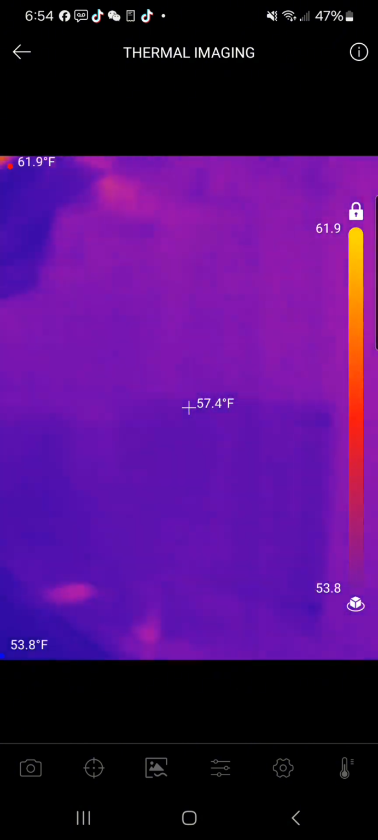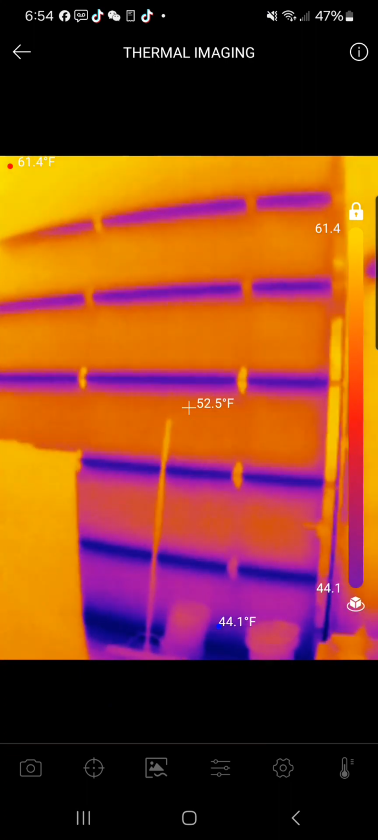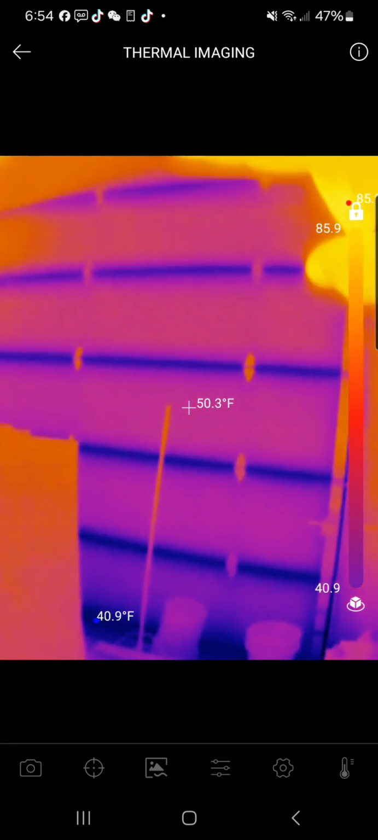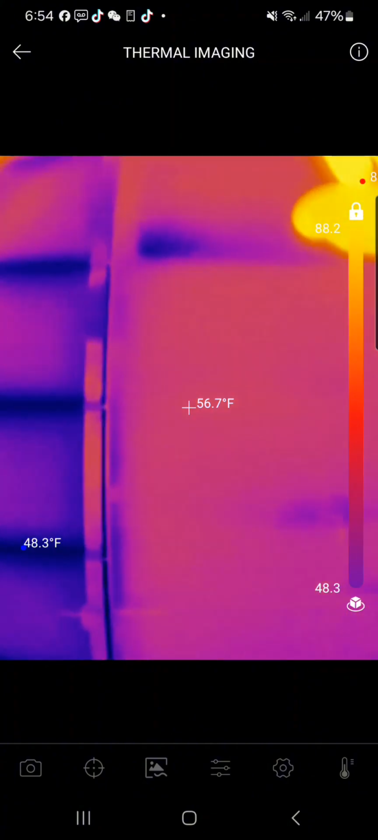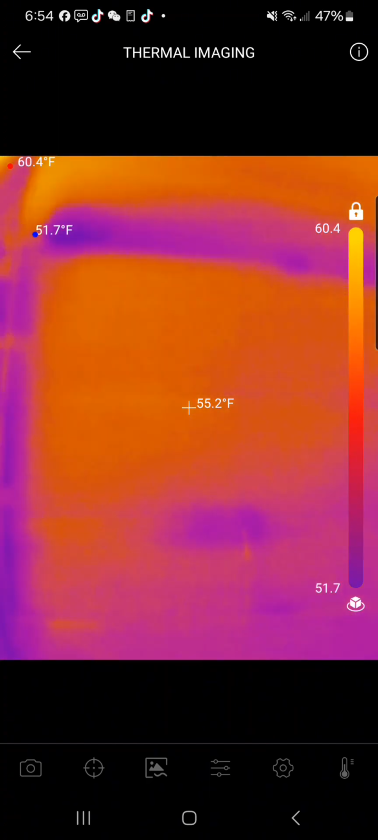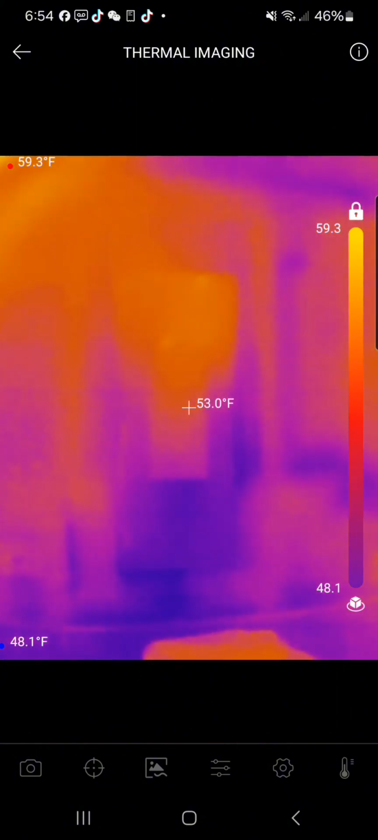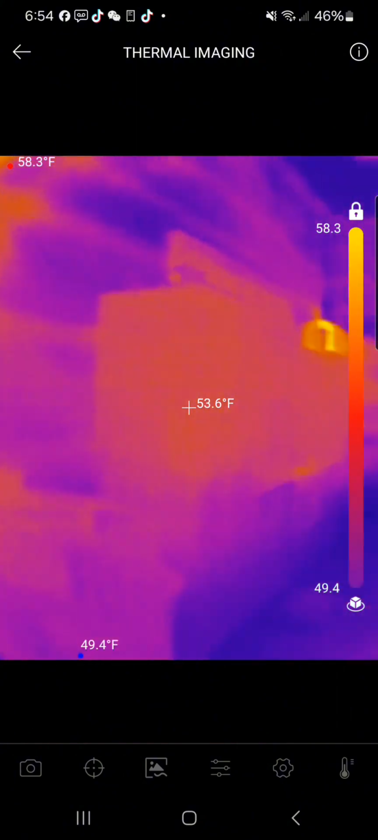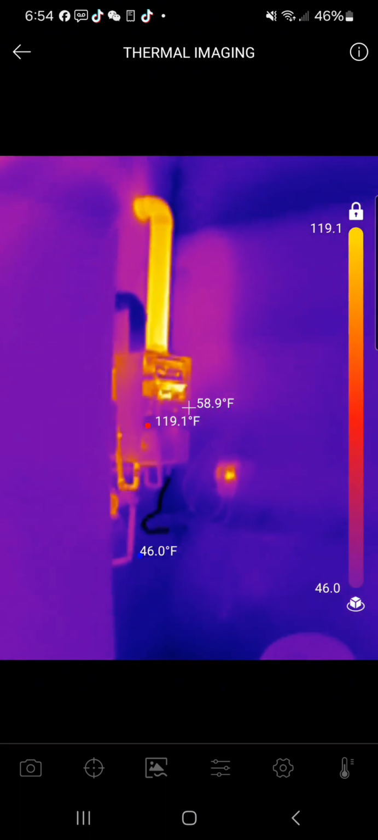So we can walk around the shop and we can see all kinds of things. We can see that the lift is a little warmer. The door, you can see the differences in the insulation of the door. So the cracks of the door, you can see all those. We can see that there is a cold spot right there in the wall, which actually is where a 2x6 is. And then the door, you can see the cold around the door. I don't have any insulation around the door. There's the power box, not glowing red, which is a definite good thing. And then you can see that exhaust for the heat right there in the corner.